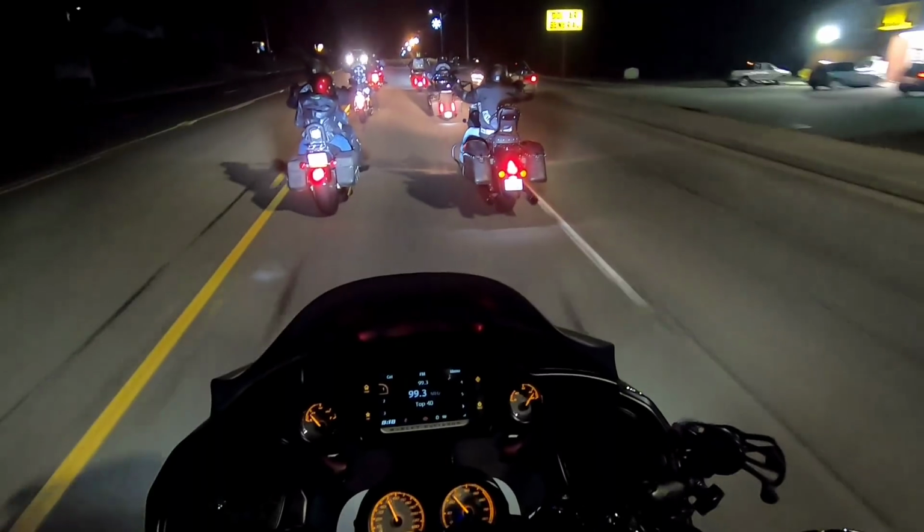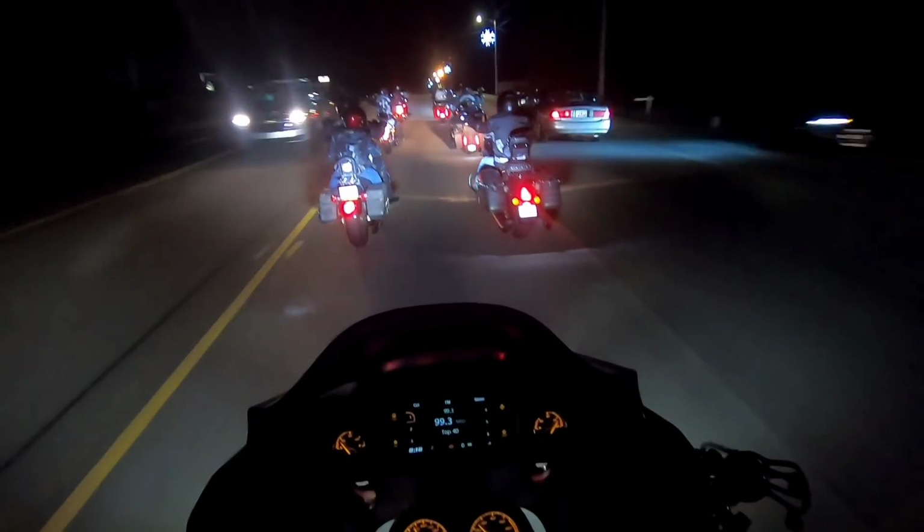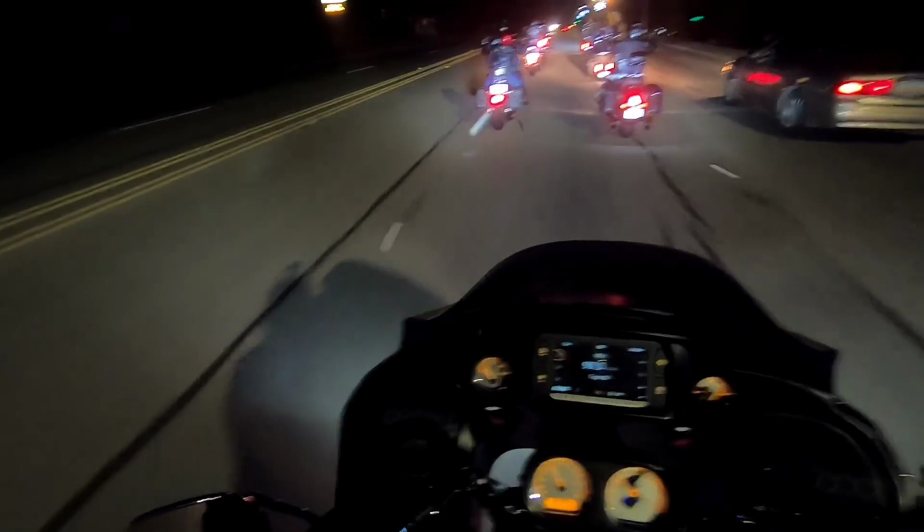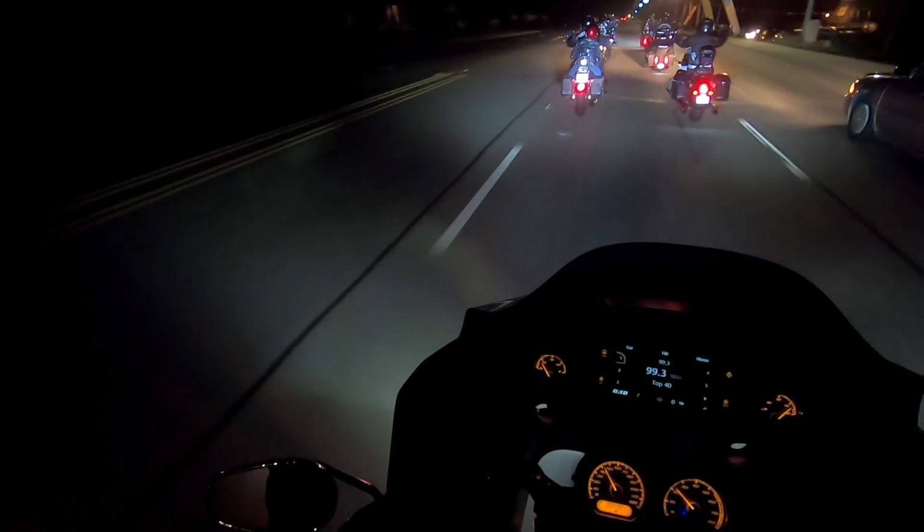I feel very strongly. And cop there. That cop is shooting radar, and we are moving a little bit. Let's see what he does. Keep an eye on him.